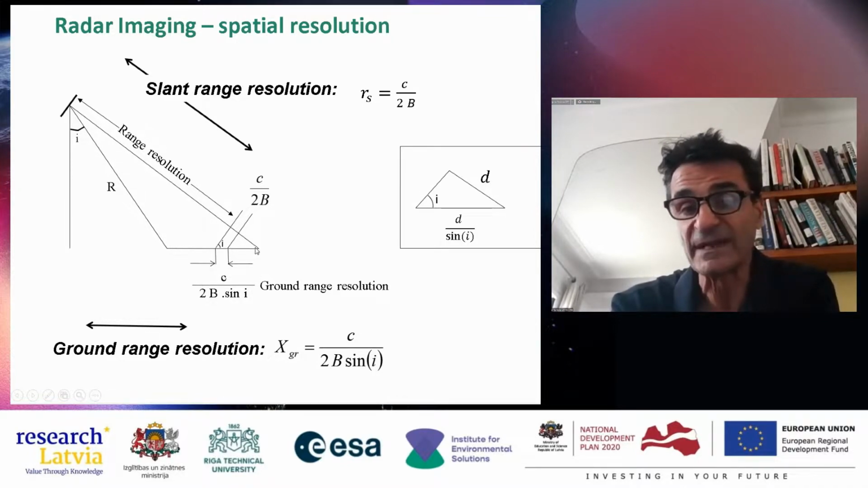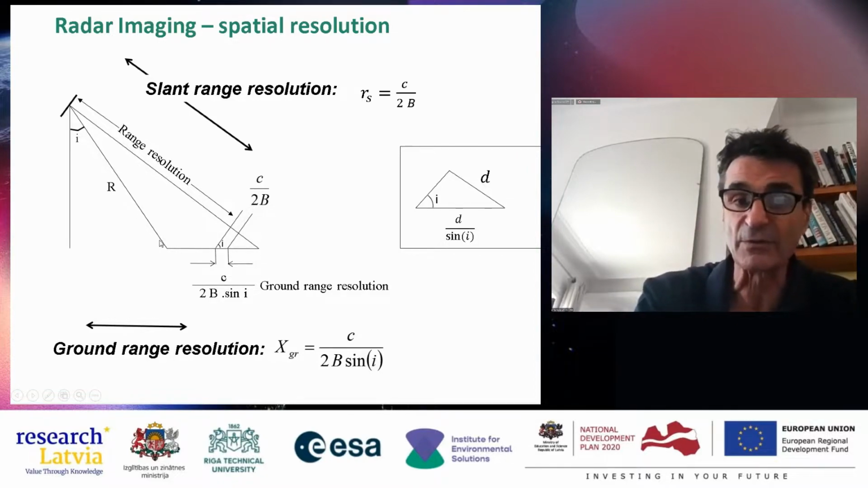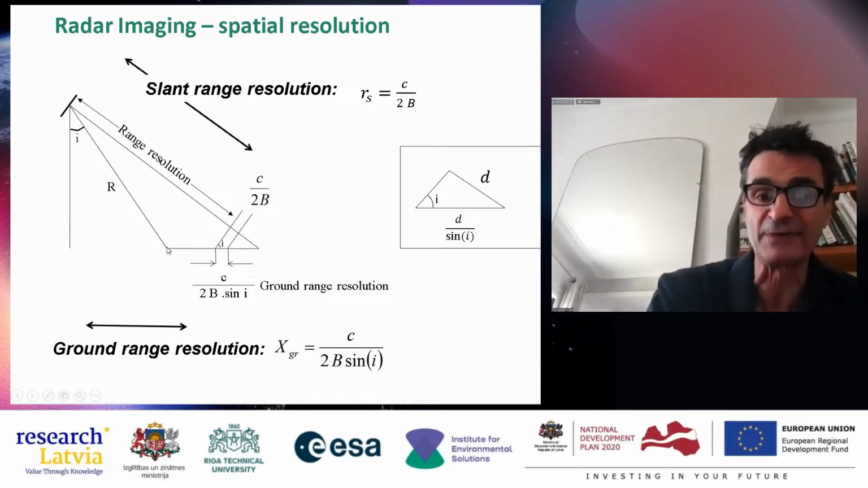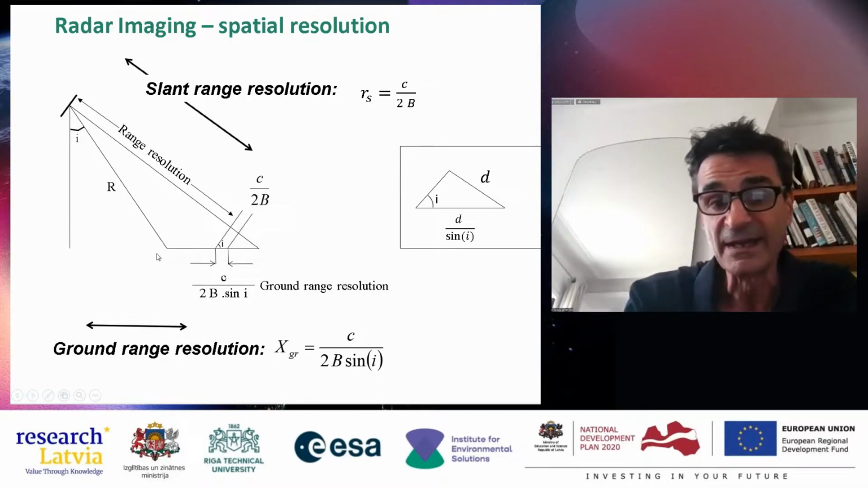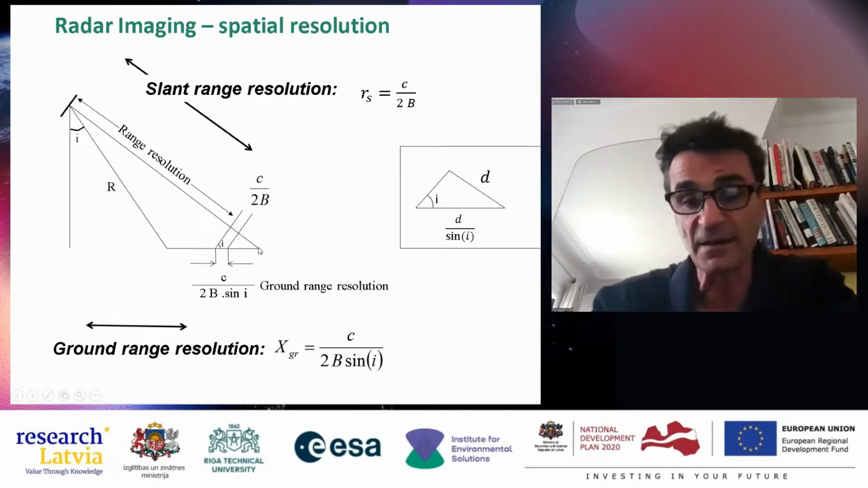For example, for Sentinel-1, here you are in near range. We speak about the near range because it's the nearest range, and far range. Between near range and far range, you go from 30 degrees of incidence angle here to 45 degrees of incidence angle there.